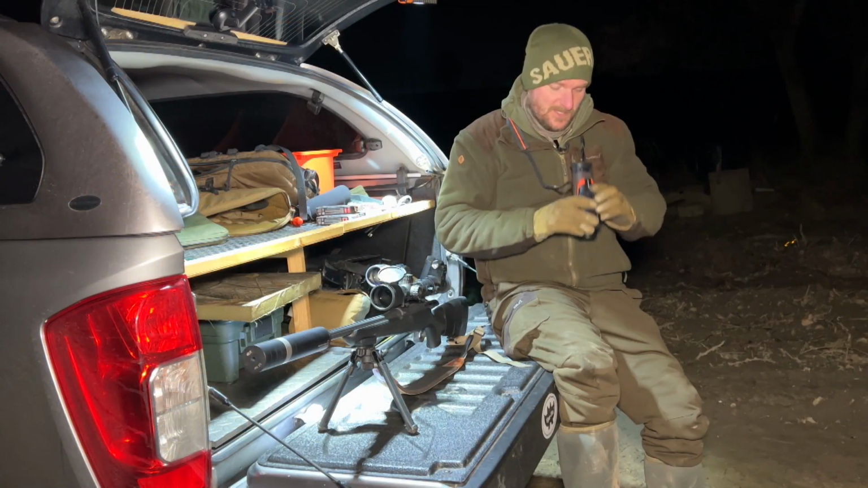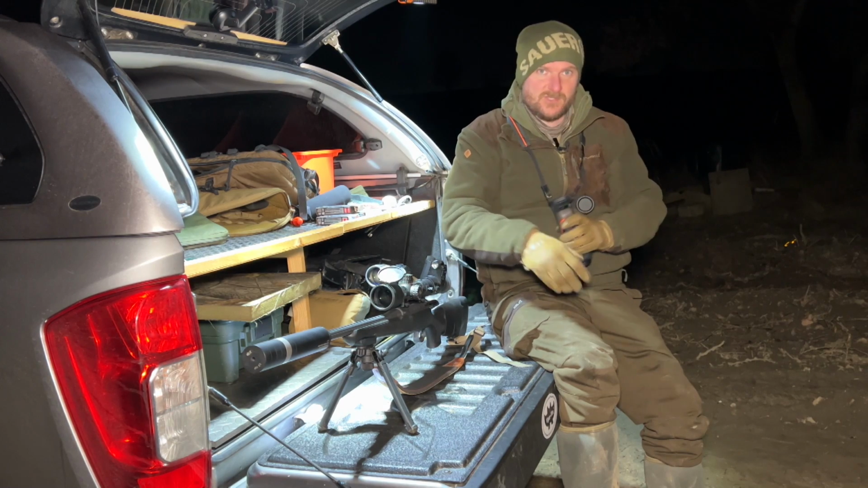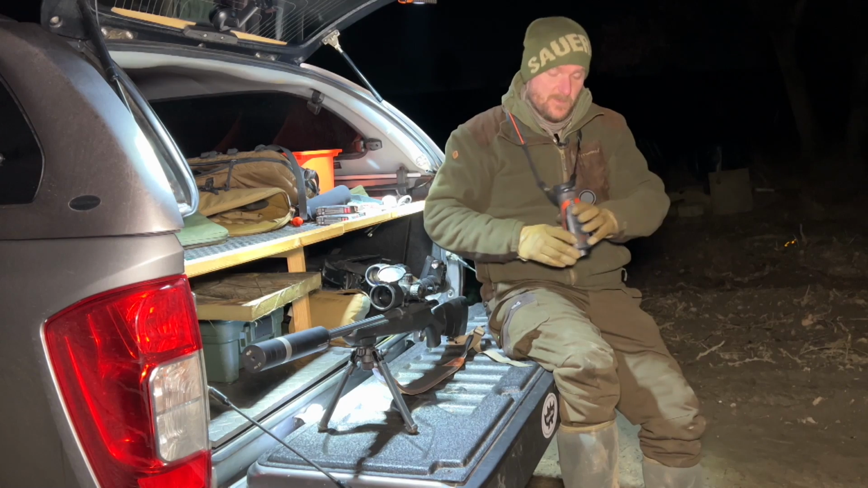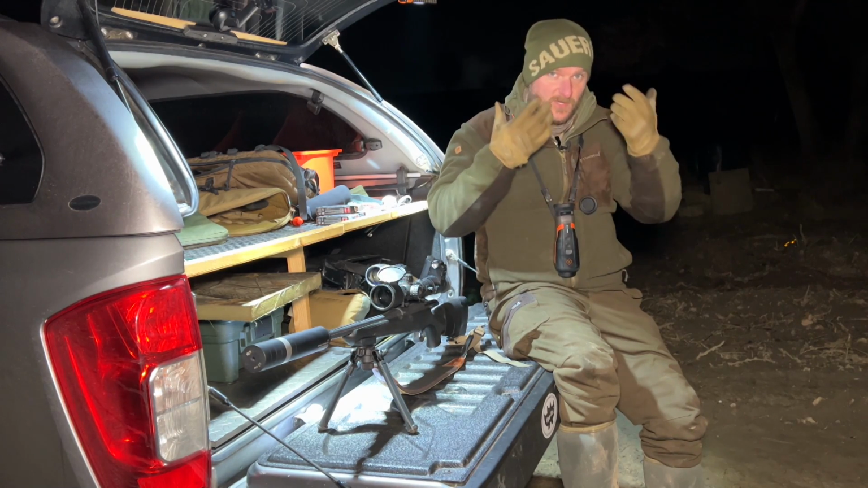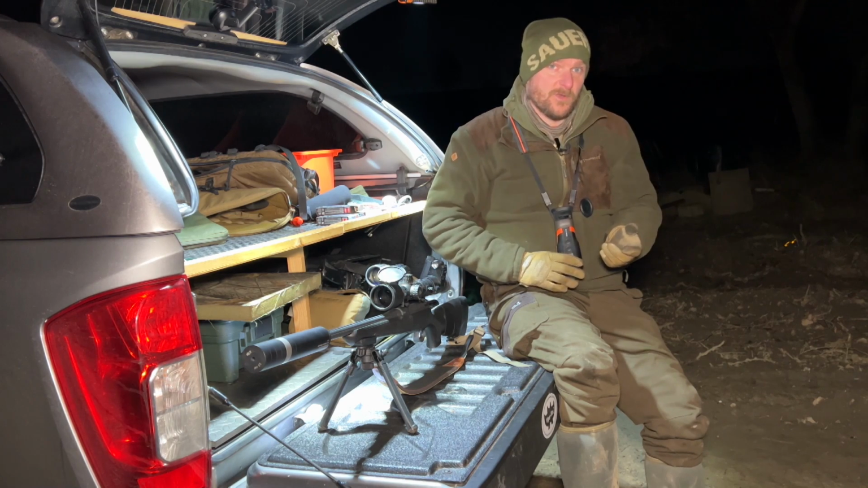The automation means that when it's hanging around your neck like that, or if you put it down on a bale or a bench or on the seat of the truck next to you, it automatically goes off. And especially when you're walking around, it's not glowing, it's not wasting the battery, and it's not illuminating your face like a beacon for wary quarry to pick up and notice.